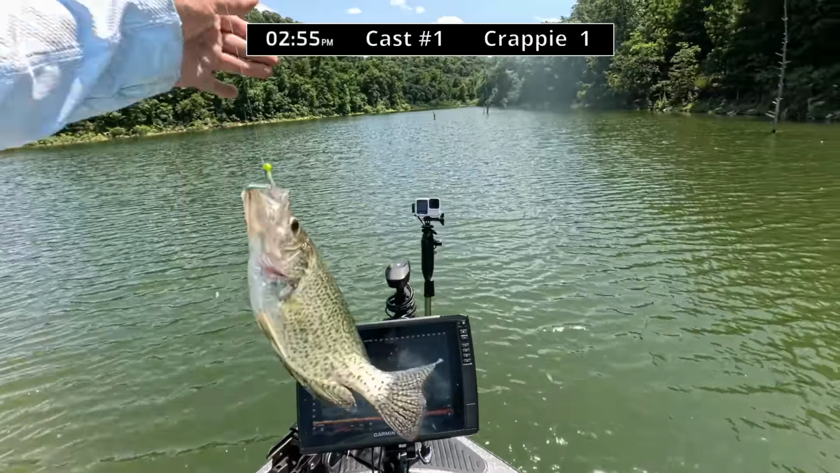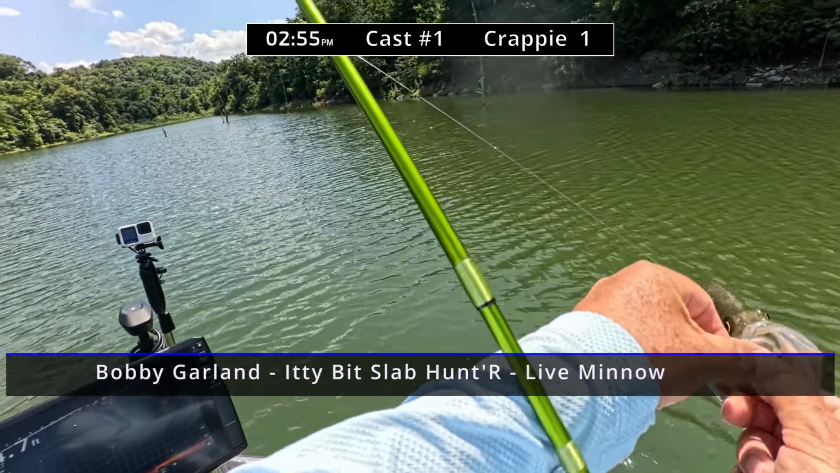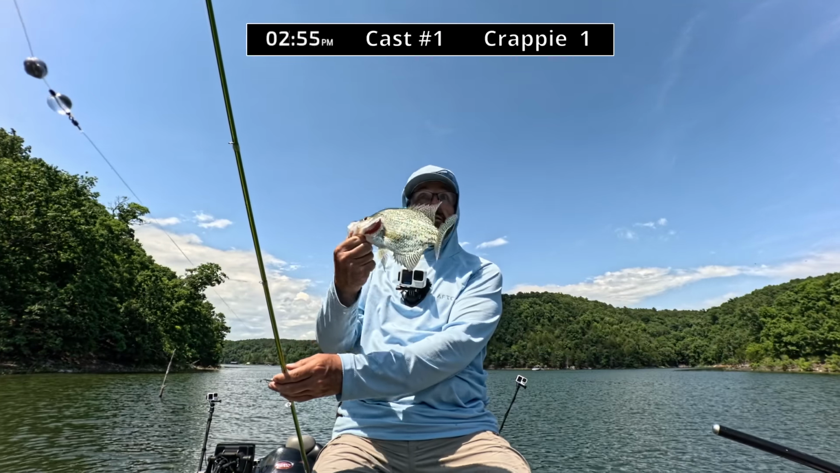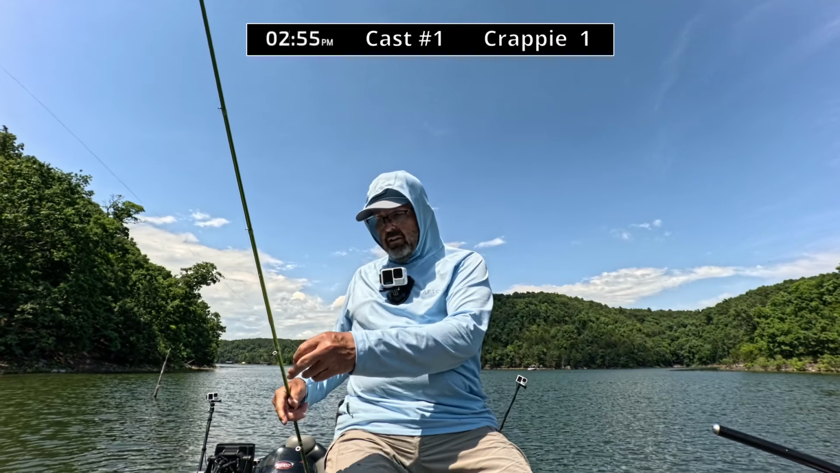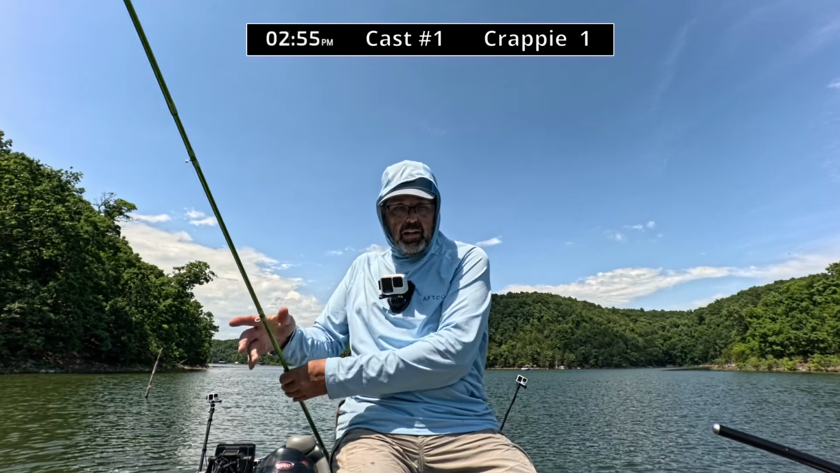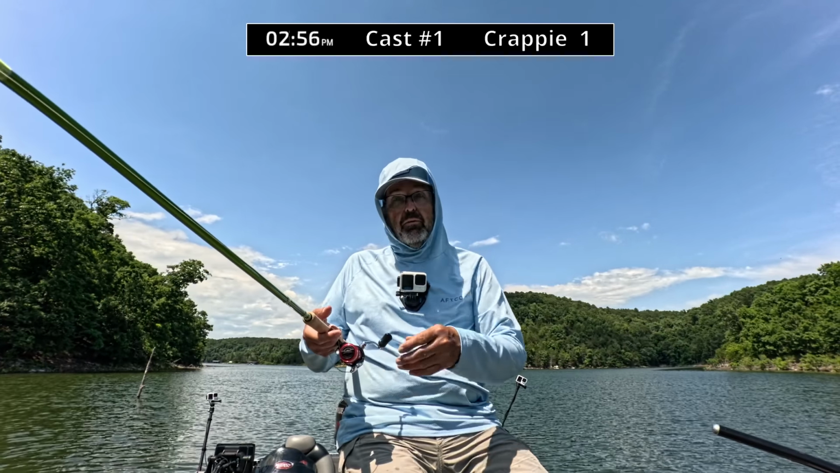They're still back here. Gotta get back in the backs of these creeks. They're back here where the fry are at, and the shad. There's some shad back here, but there's a bunch of fry back here as well. They know where the buffet's at.